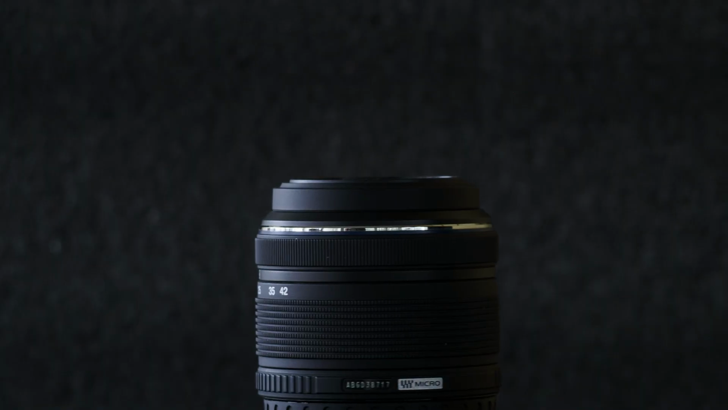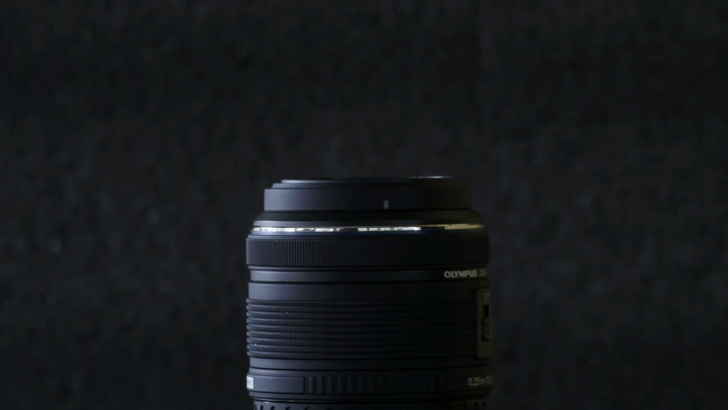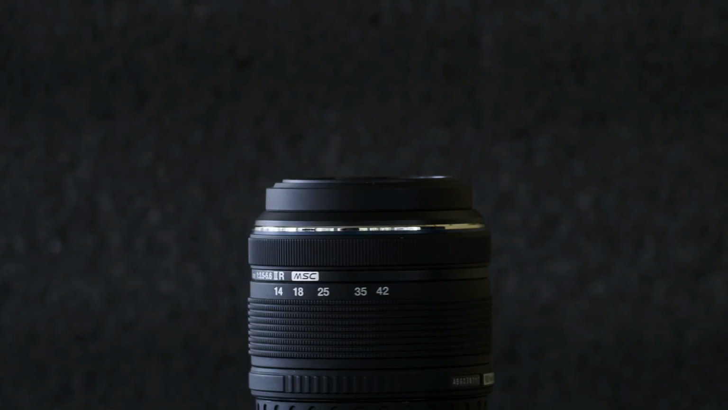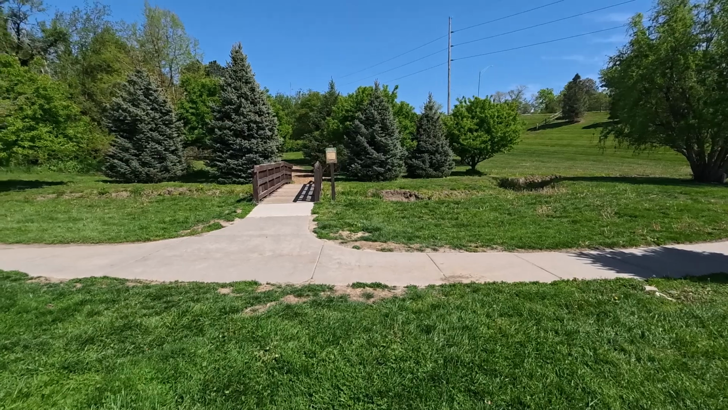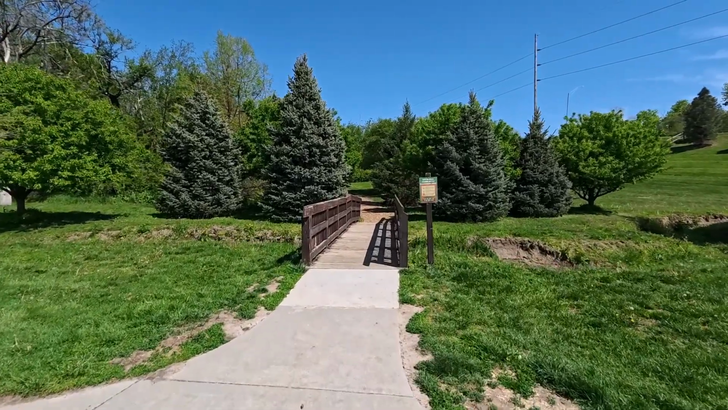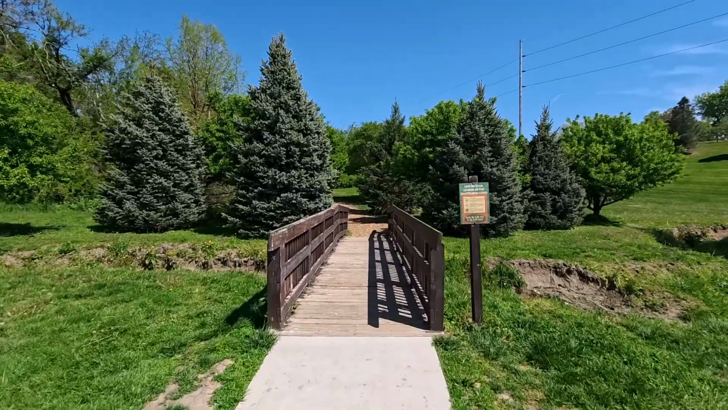The second lens I took for a test was the Olympus 14-42 3.5-5.6 Mark II-R. Quite a name. Being a kit lens with a fairly simple optical design, I had high hopes for this lens, and it's also been mentioned on a lot of lists and by a lot of shooters as being one that performs pretty well in infrared. Being widely mentioned as a good performer, I was optimistic about how it would work.